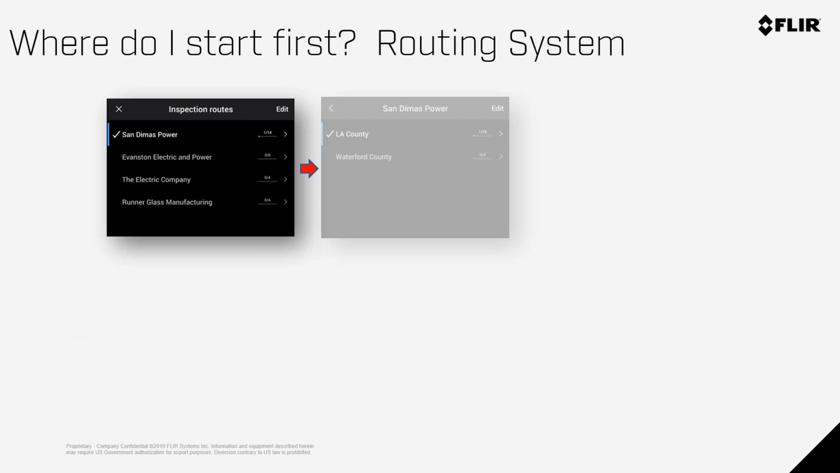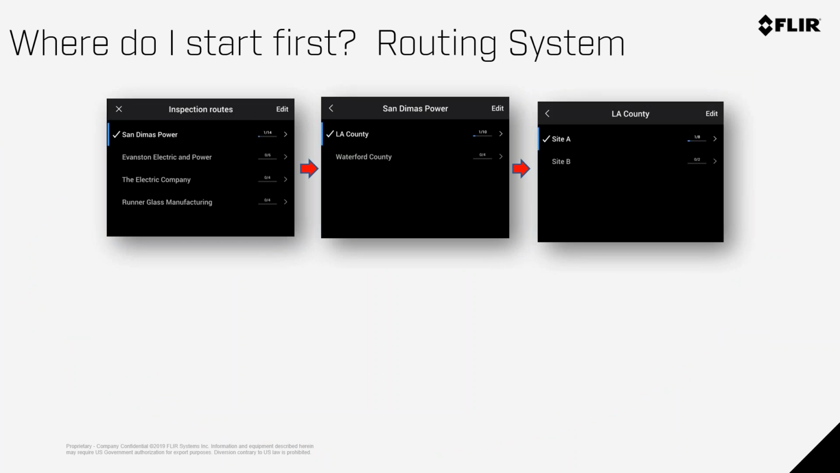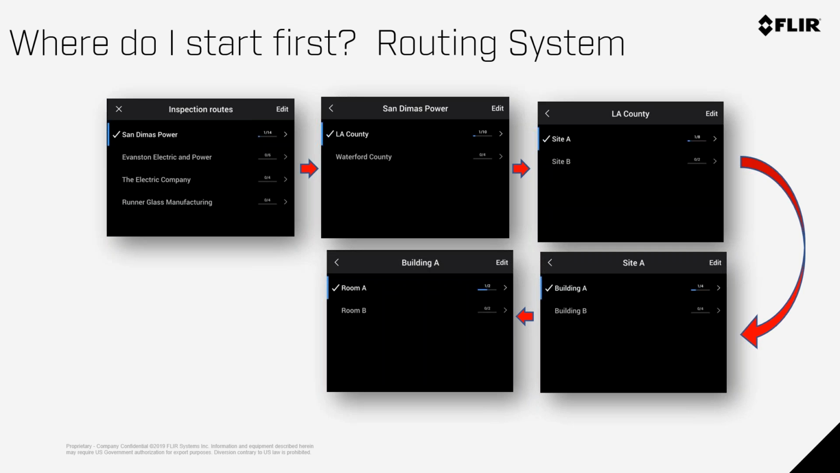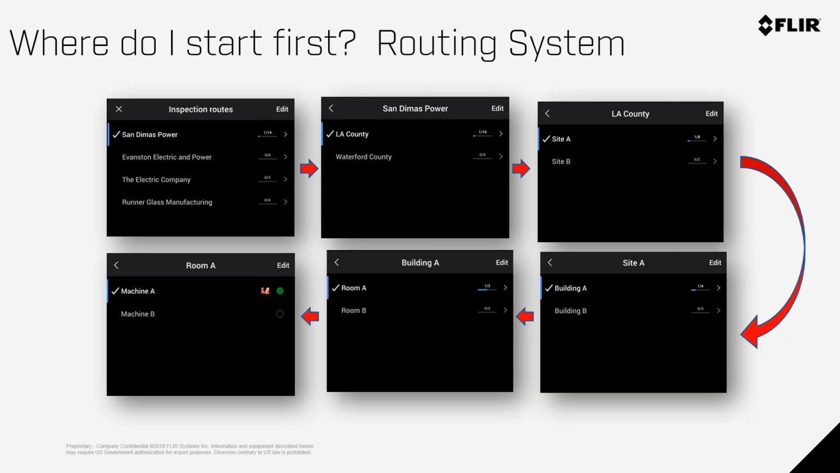So here's an example of a system where the camera can start you at a certain point, then drive you to a subset within that point, and now you can go deep into this organization and identify all the targets you want to see, store all the images that you want to take, and then have all this information at the ready.